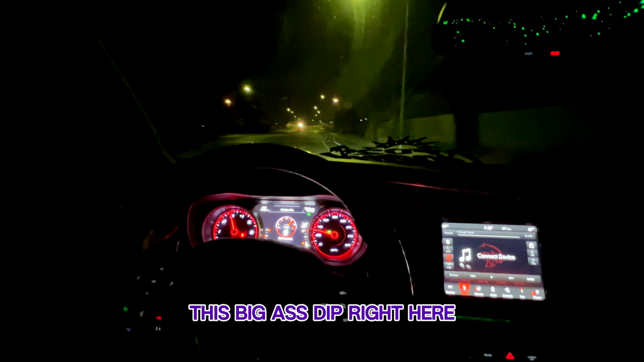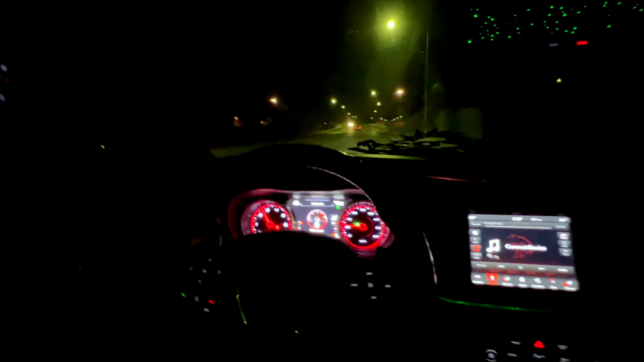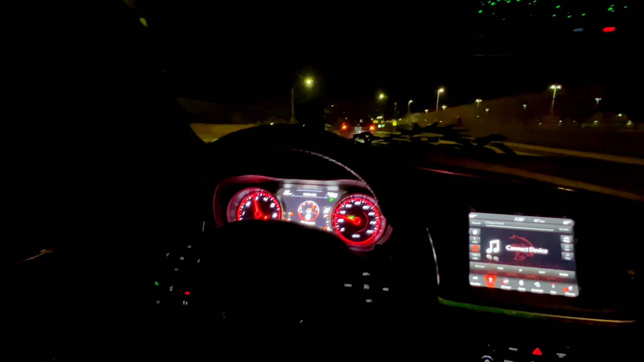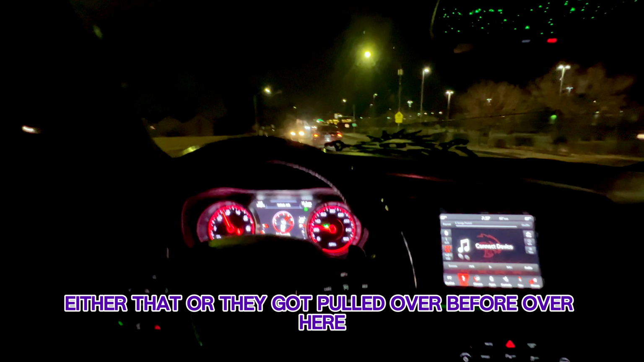This big ass dip right here. Hey, this how you know you driving slow as shit. Either that or they got pulled over before over here.